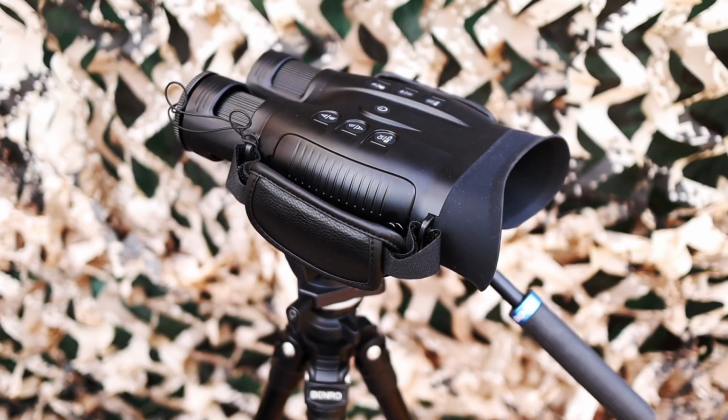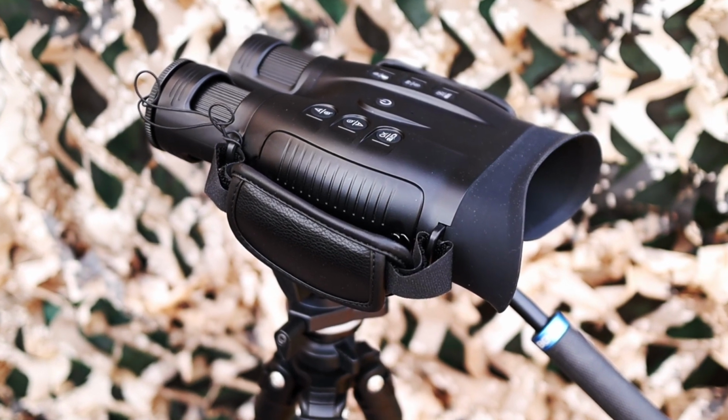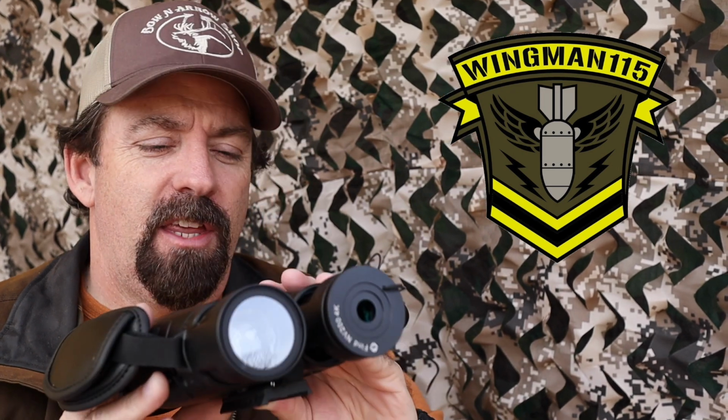Digital night vision binoculars? Let's talk about it. Night vision binoculars, it wasn't that far or that long ago that it was part of sci-fi and action movies. Well, now the general public has access to digital night vision binoculars. Today we're going to be talking about the OneLeaf NV200.